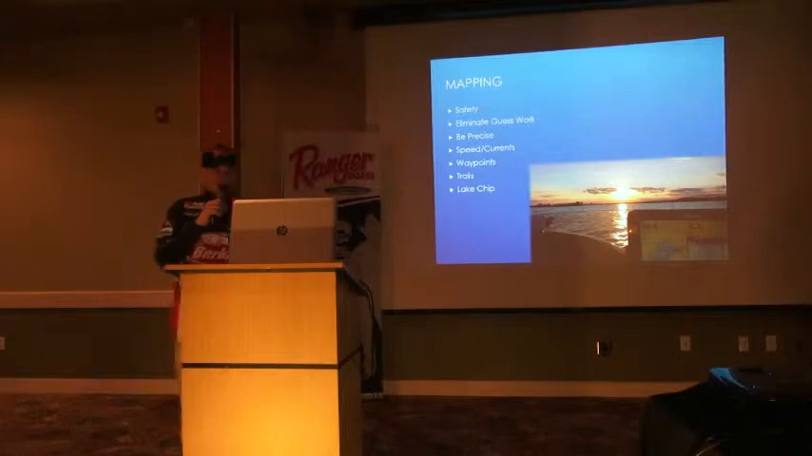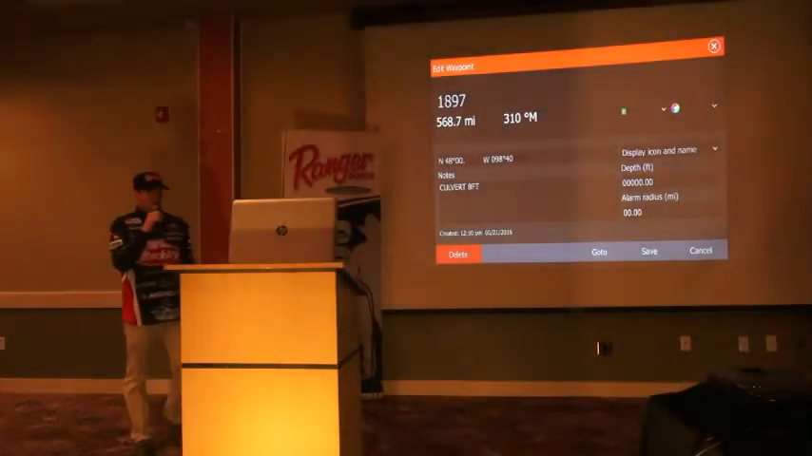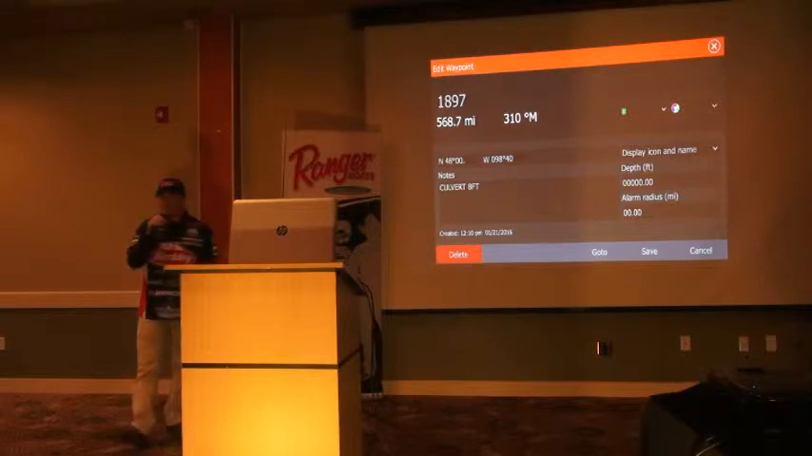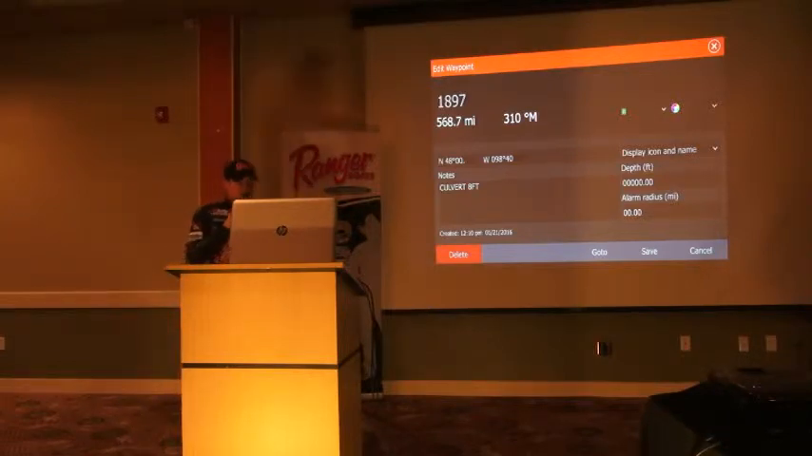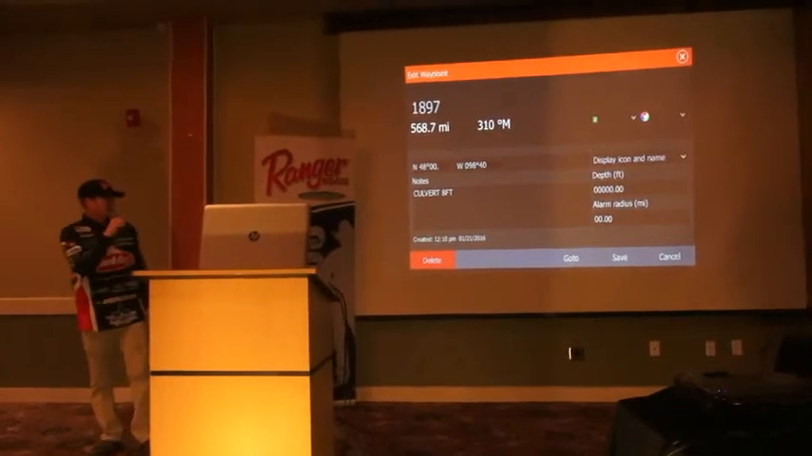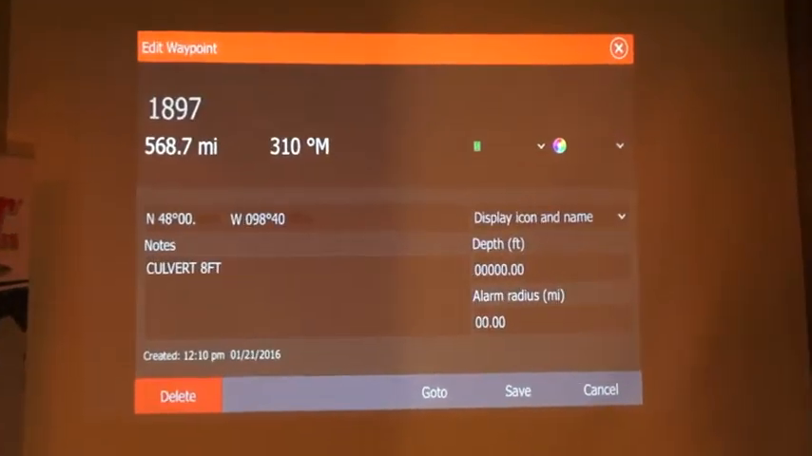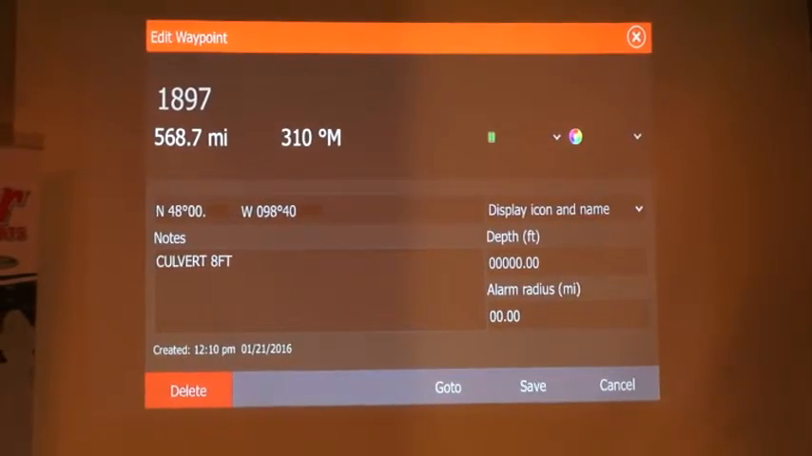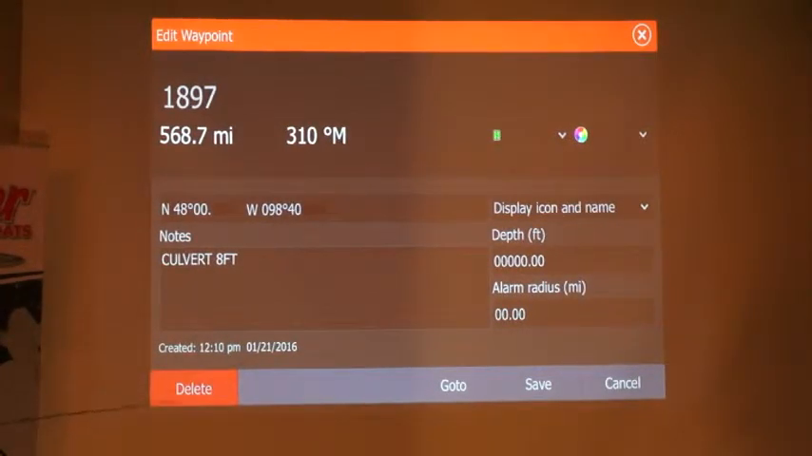Like I said, the lake chip is probably one of the biggest tools that we can use. There's multiple different manufacturers out there, and they all have their pluses. What we have here is on the Lowrance screen. A lot of the talk I'm going to give in this seminar is based off of Lowrance. That's just what I use and I'm familiar with. A lot of other companies have some of the same technology out there, but this is mostly going to be on Lowrance. So you can see here, this is a waypoint screen pulled up off my Lowrance.